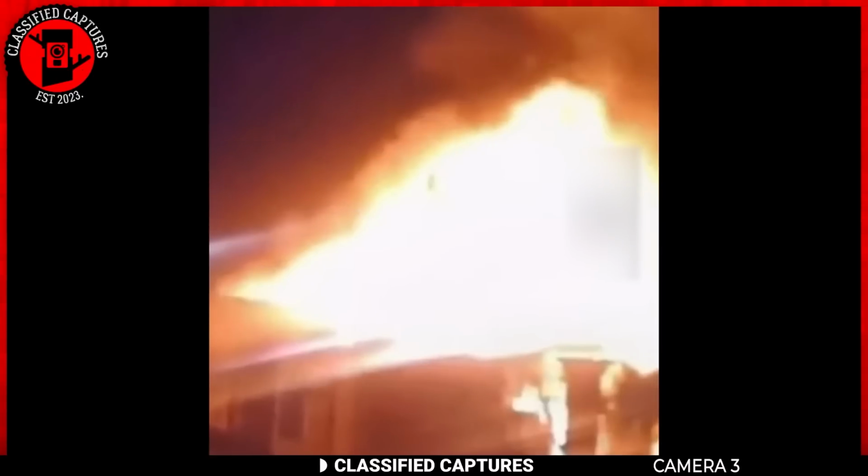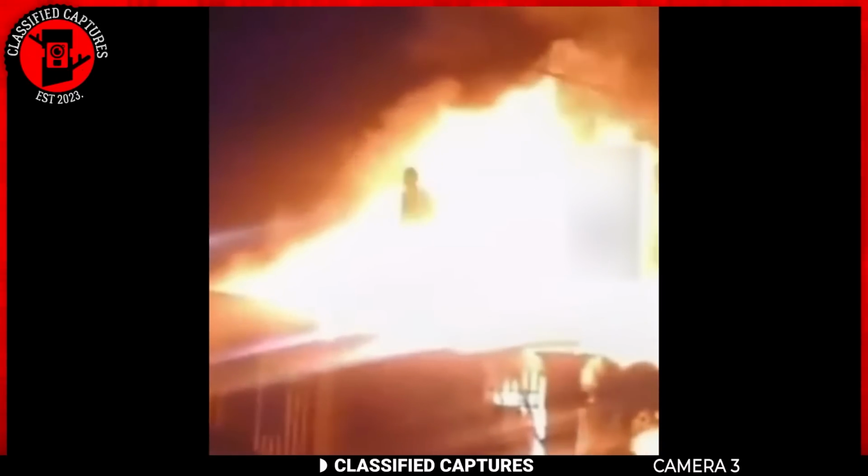There's not much information on whether there was any casualties in the fire, but if there were, some might suggest this figure could be the spirit of a victim. Some suggest that the footage doesn't look edited in any way, making it even more unsettling. What do you think this fiery apparition might be?